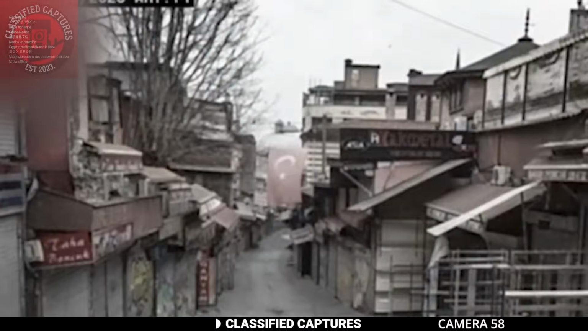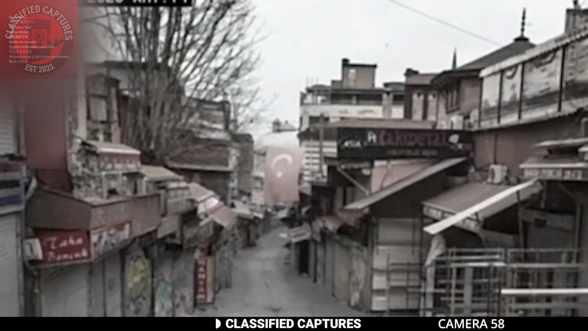A security camera set up in a rural area for security purposes captured what has left both locals and all who saw it online completely stunned. At first, the footage seems ordinary. It was a quiet day with no one walking around and everything being still. But then after a few moments, something strange happens.